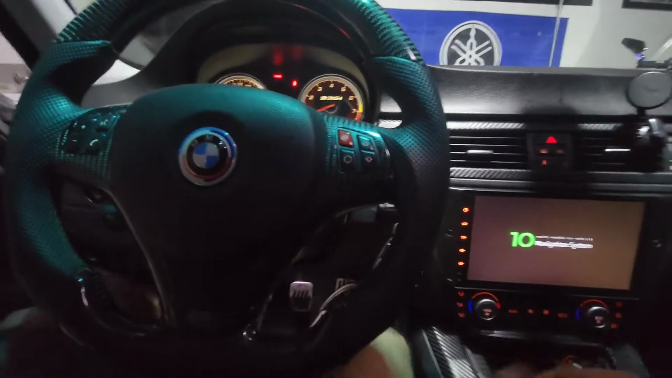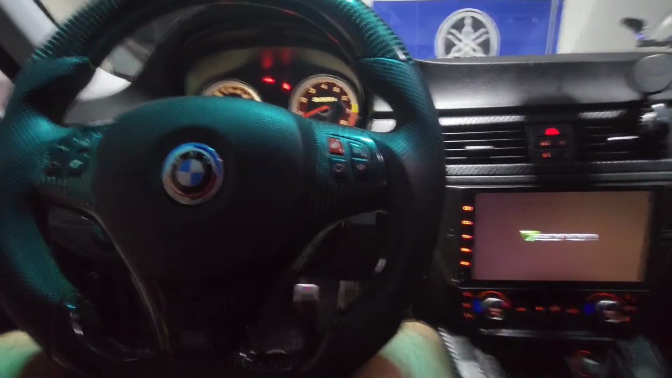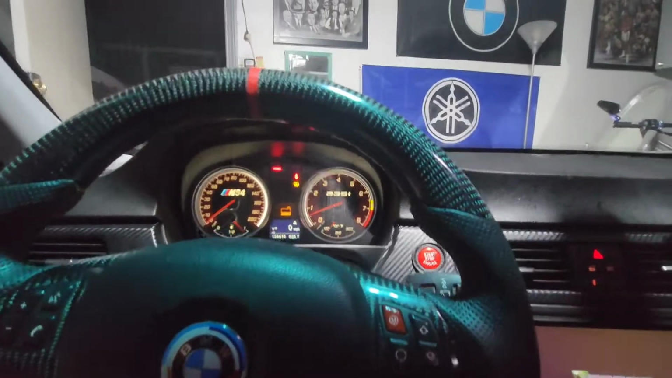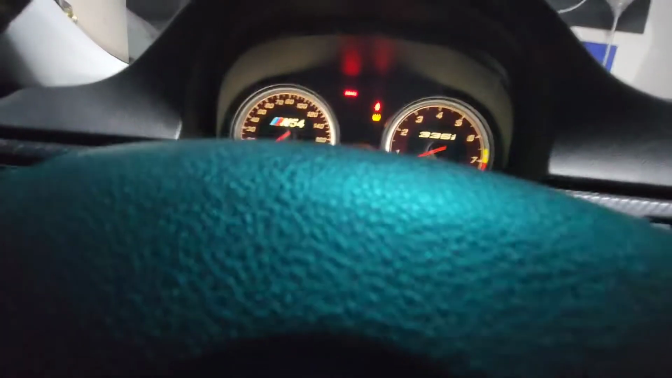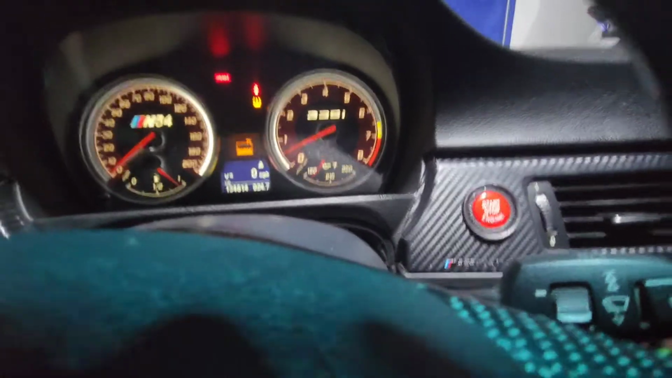So what I'm going to do now, I'm going to flash. I just got the new version of MHD 10, the version 3, with the anti-lag and the updates. I put it on the car a day ago. I flashed the E50 tune in, but it's not exactly how I want it. There's a few things that are off. Basically, in first gear, the car is bucking a little bit.